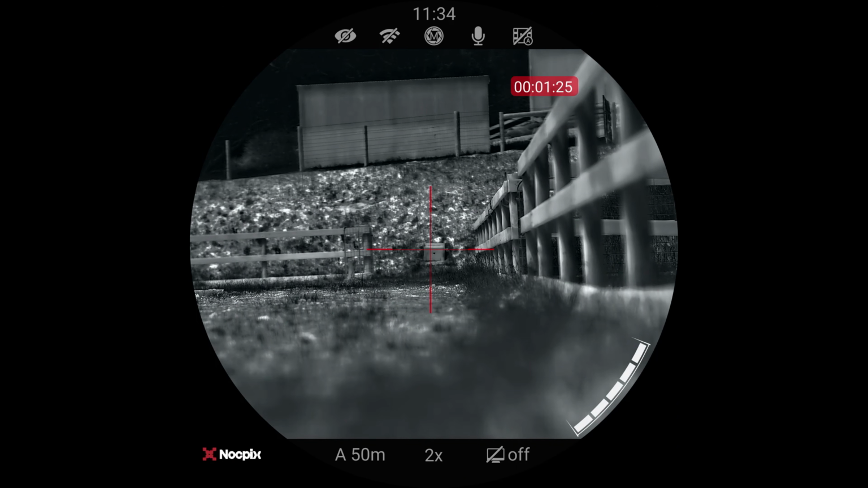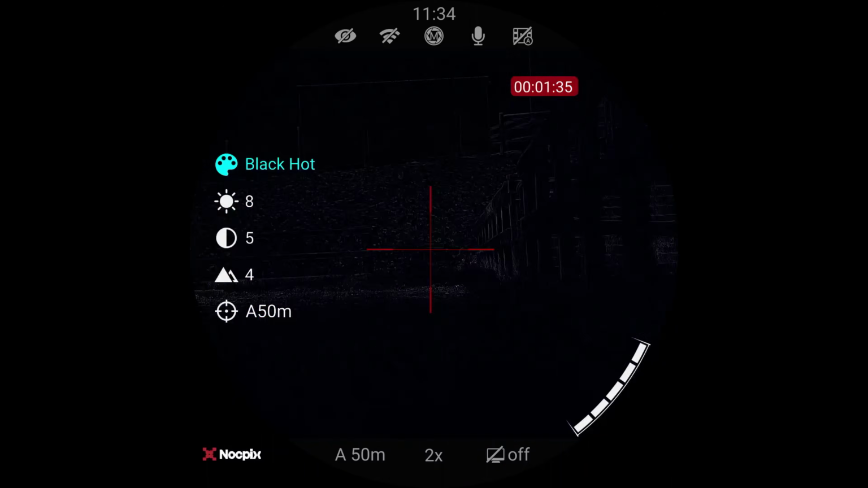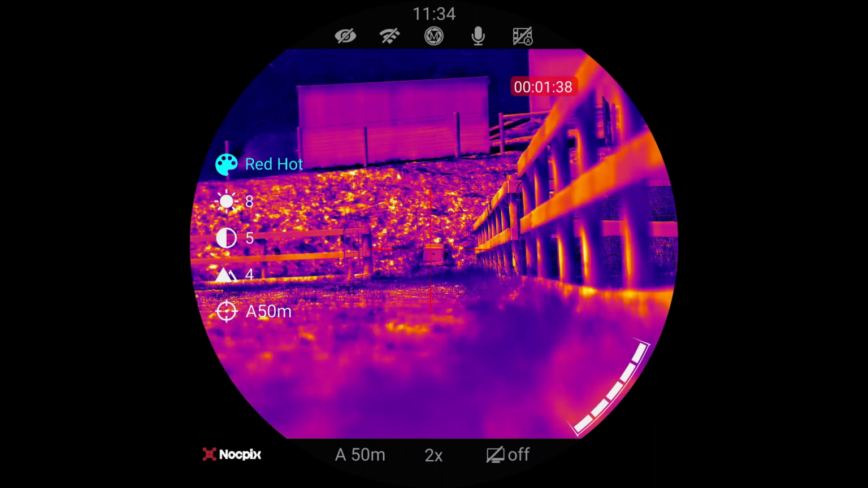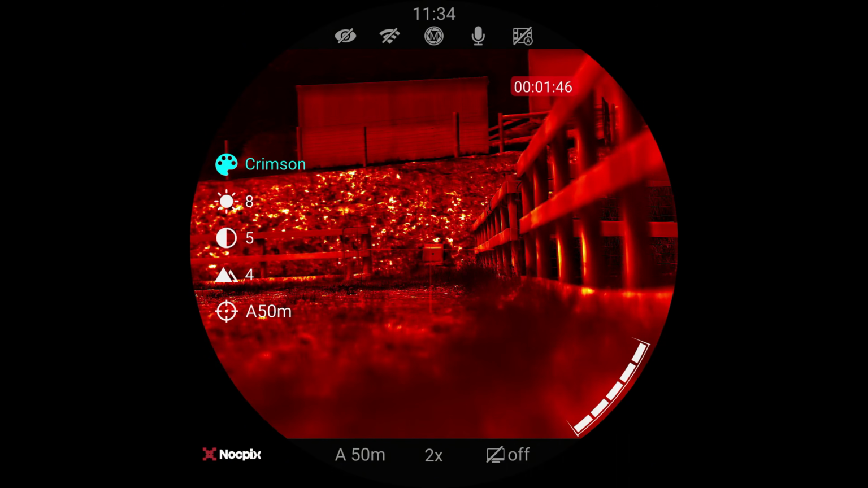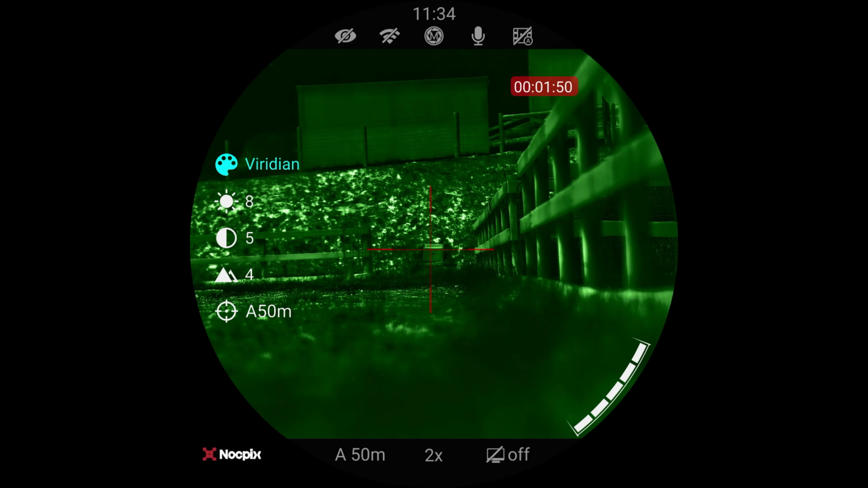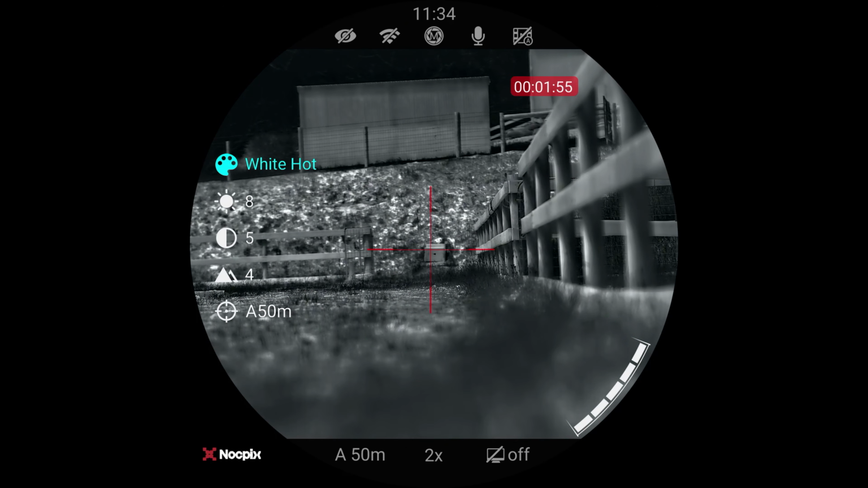There's two menus in this. We've got our quick menu, which is a short press of the turret. In there you'll see we've got our color palettes, which you saw me switch between before. We've got black hot, red hot, your traditional ones, rainbow, which is a typical infrared one. Then we get into a couple of new ones, some violet, crimson, nice full color palettes, Viridian, a nice green one. You've got a color palette for every situation.